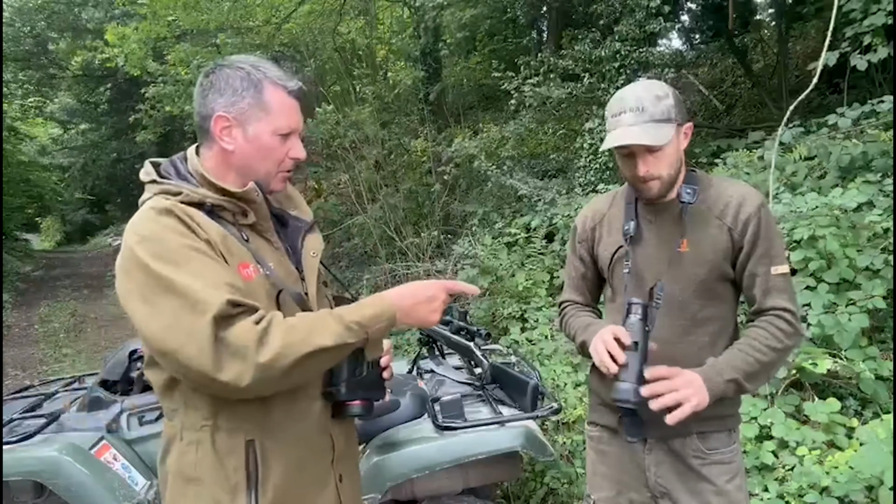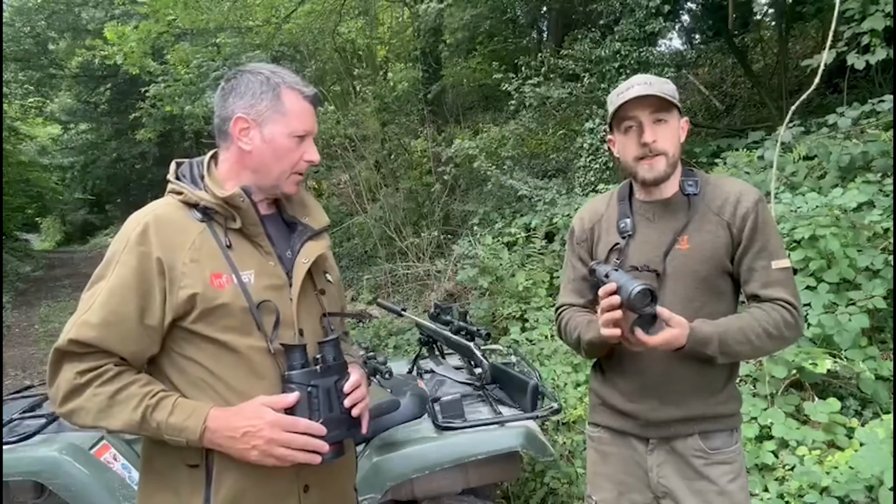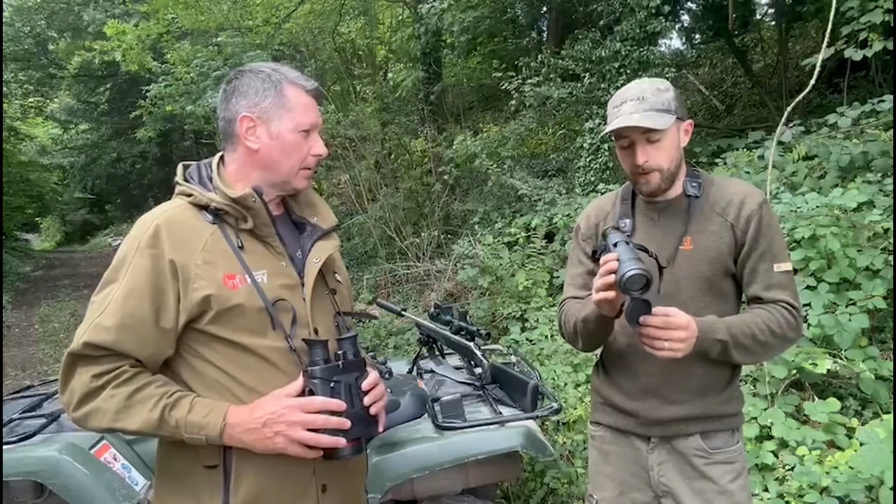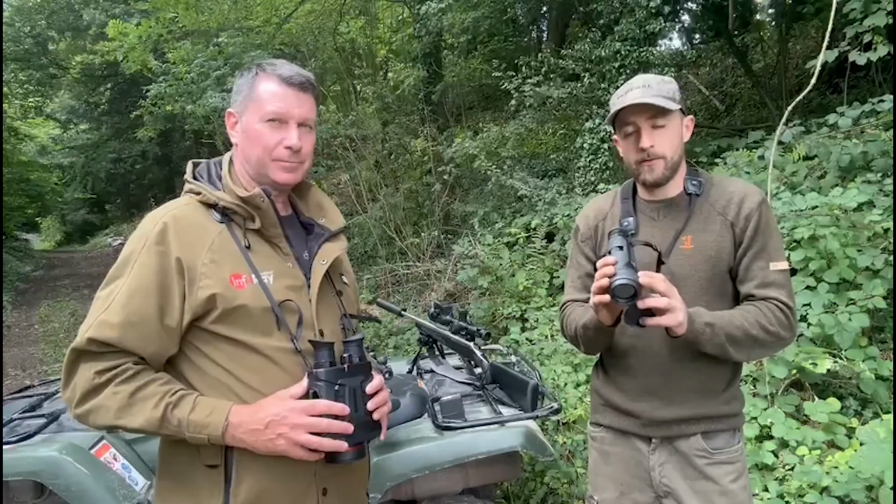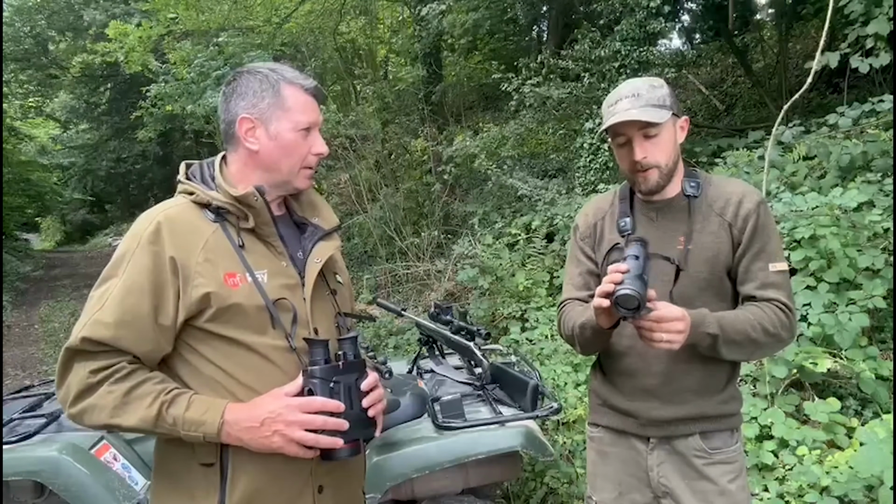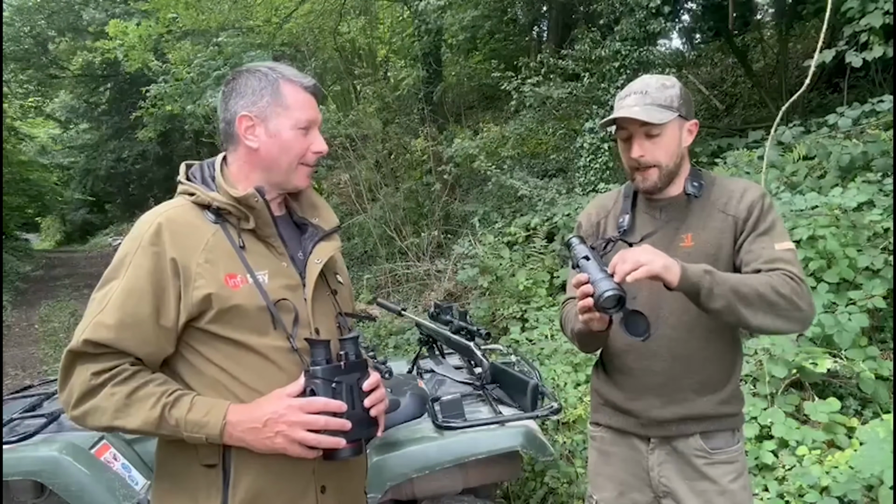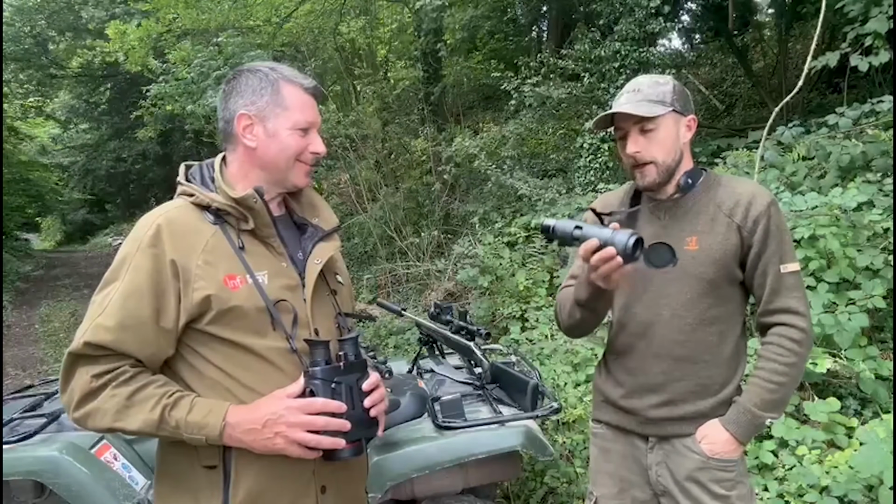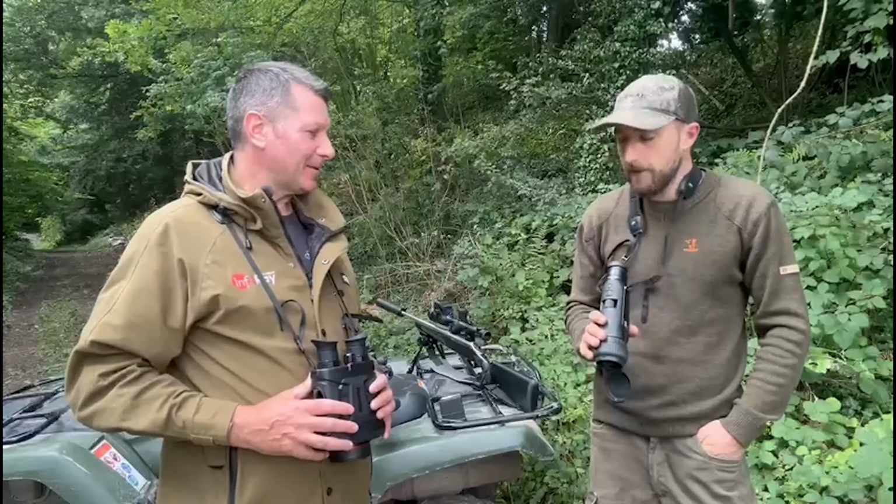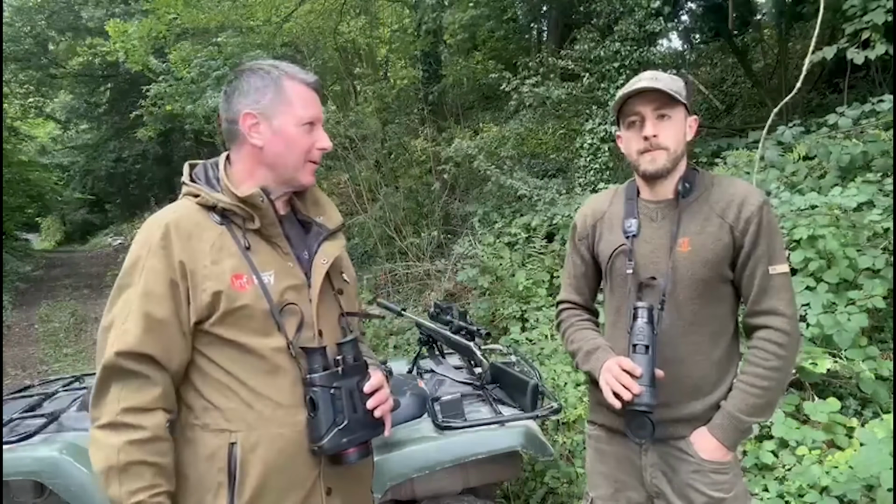And you're using, Thomas? I've got the Zeiss DTI 640 with a 50mm lens on it. Again, I think it's got a 2,000 metre detection range. Like you say, probably again a bit overkill, but for the clarity and identification, you can't get too much, can you? So tremendous.